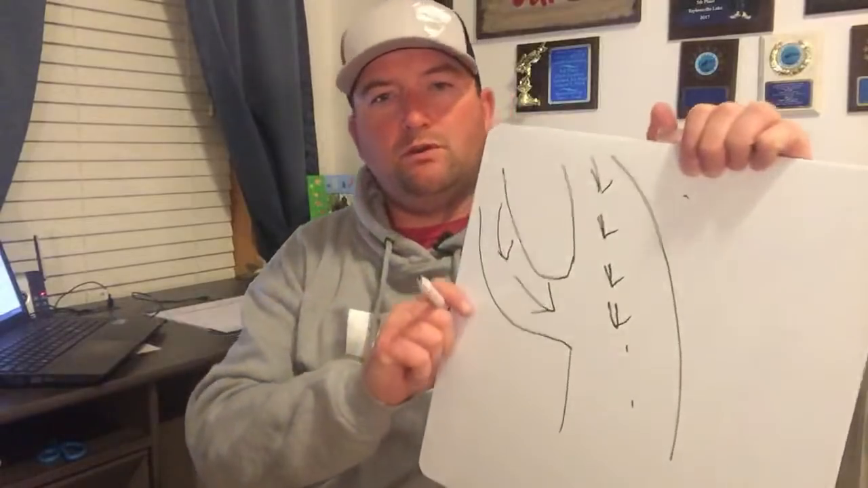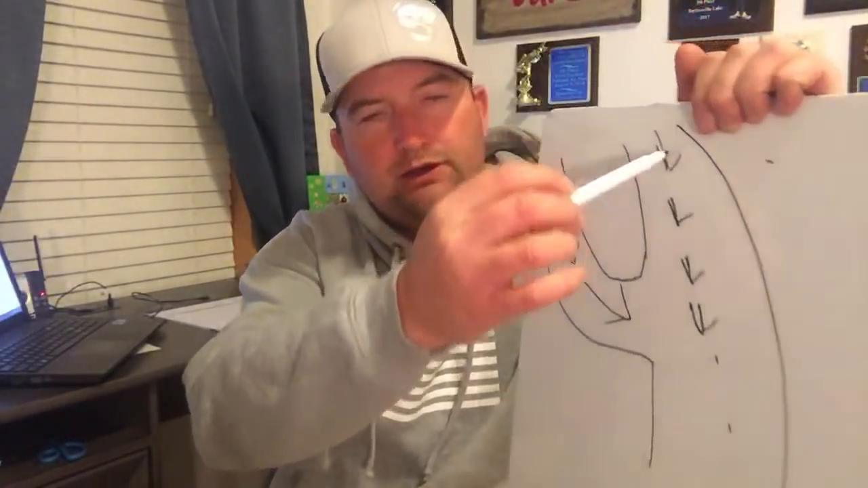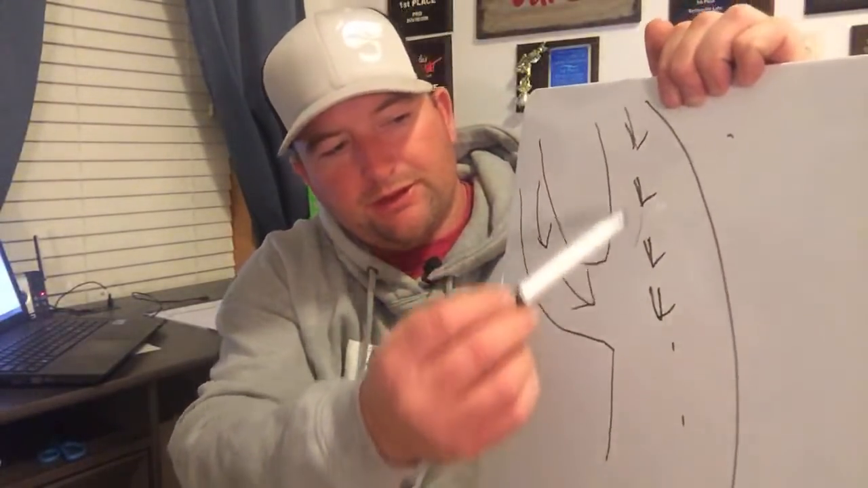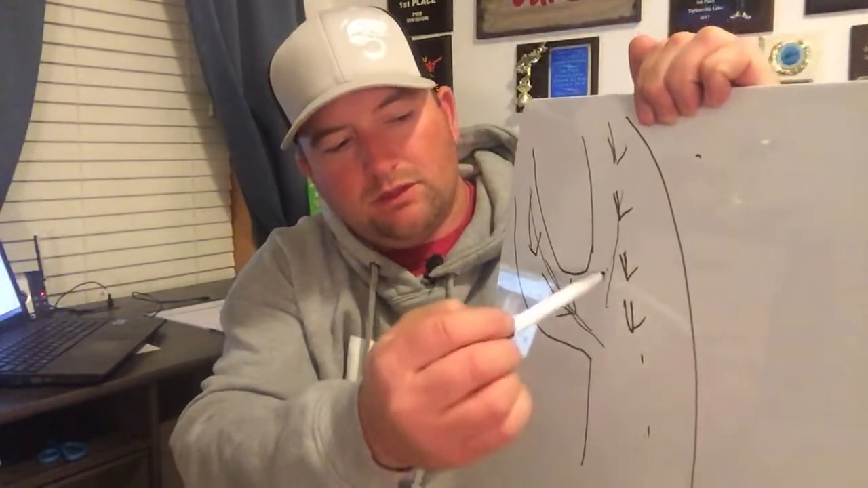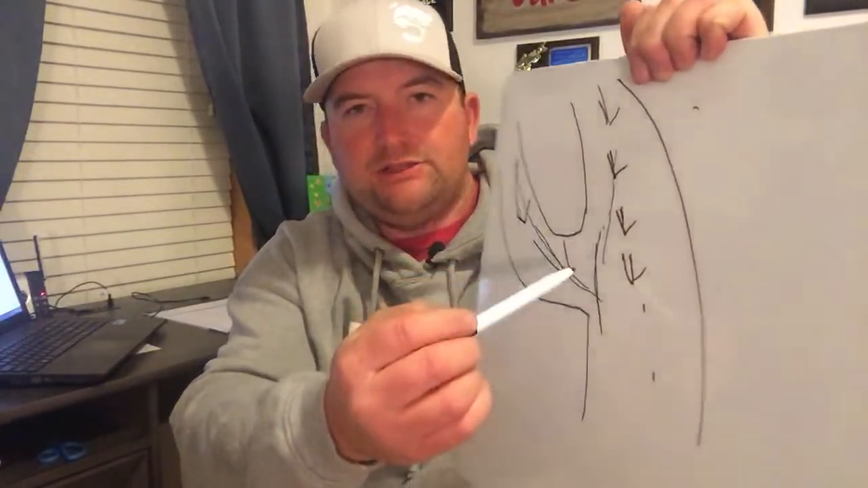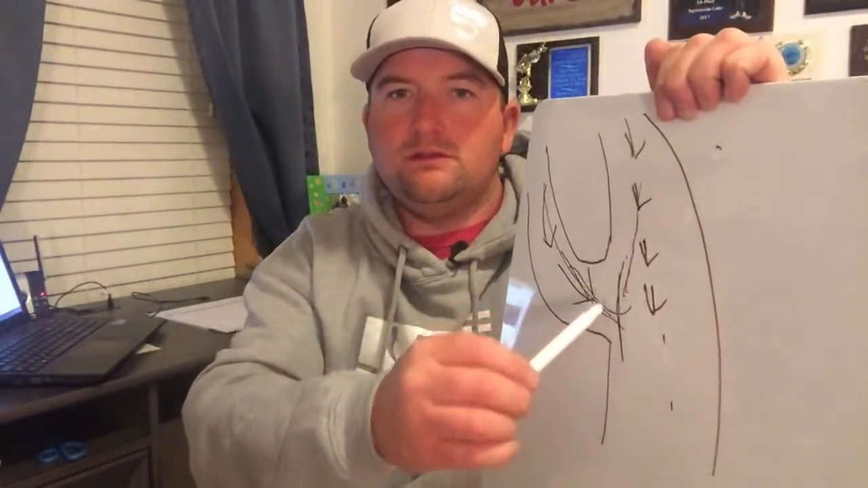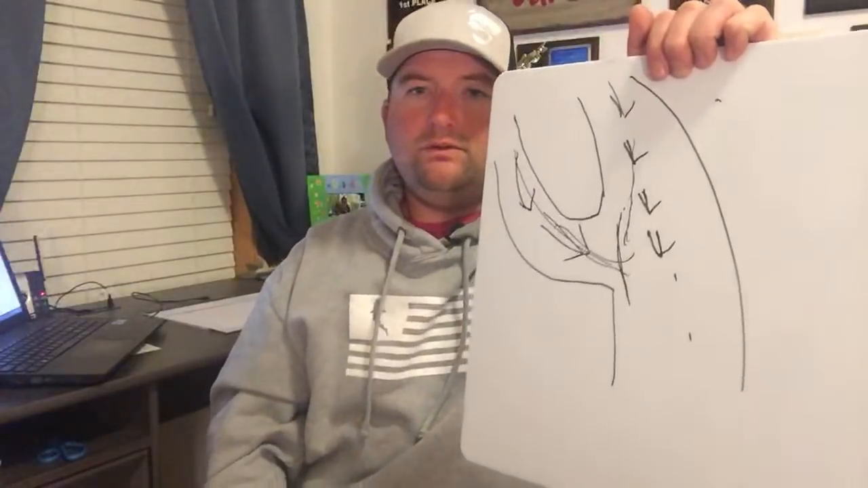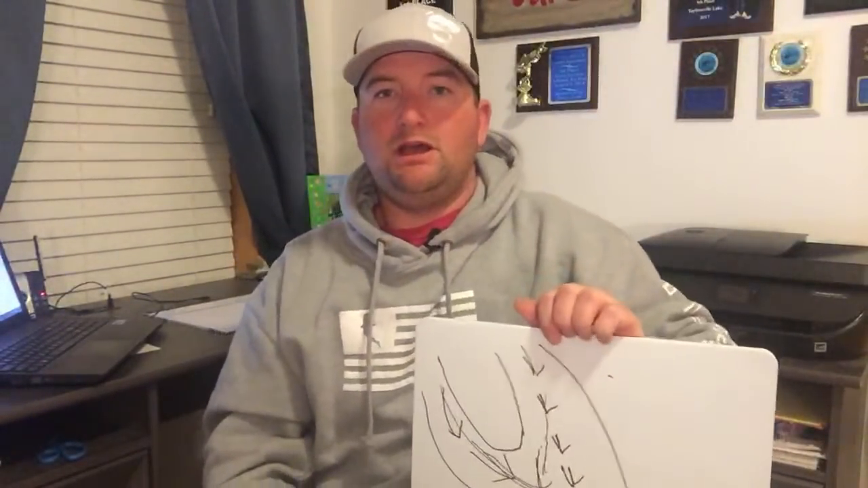Okay, so now you'd have a ledge coming down through here, okay? And then this water is going to be coming out. And where that ledge and that seam meet is going to create a point, okay? Now, that right there is going to make a very good area for you to fish and concentrate on.